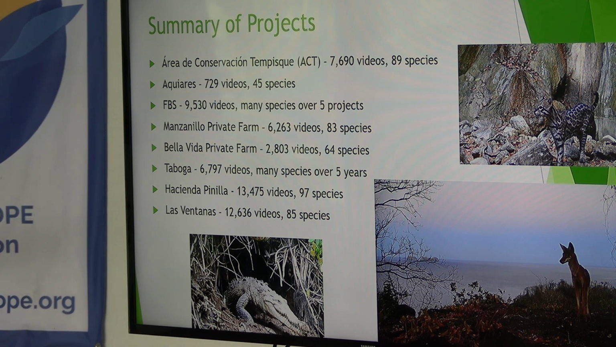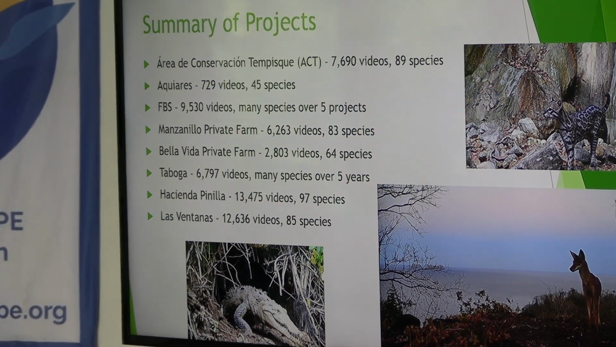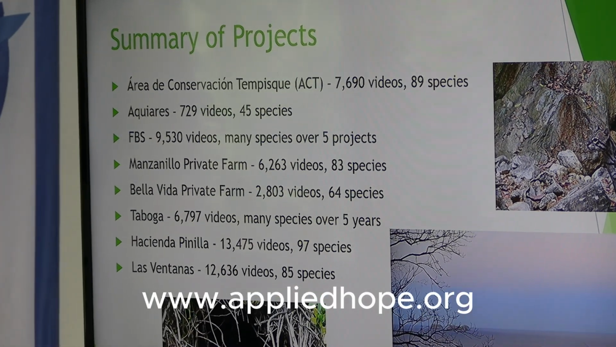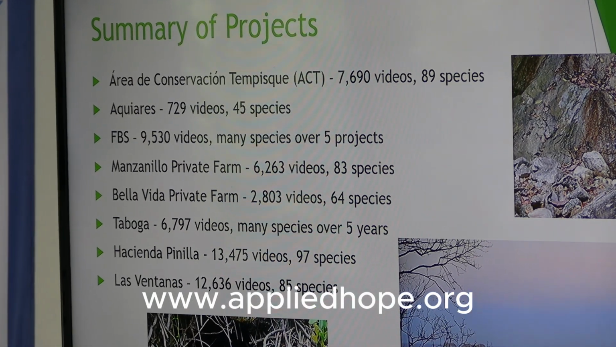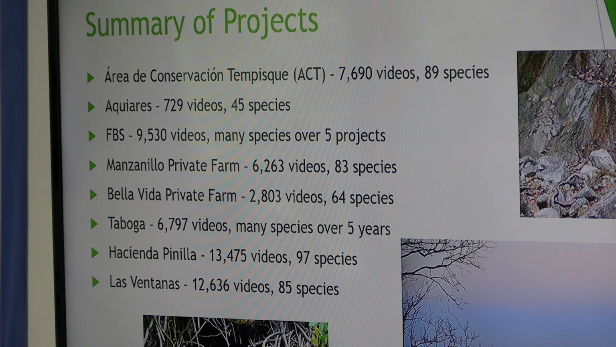So this ACT is a conservation area. Those are the national parks. I think we were in the field for like 9 months. So we got like 7,000 some videos of 89 species there. 89 species of mammals. Mammals and birds, mostly. Reptiles and amphibians rarely trigger the camera, but sometimes. Usually the species list will be a huge list of birds, and then maybe 2/3 of that amount will be mammals, and then some tiny amount of reptiles and amphibians.